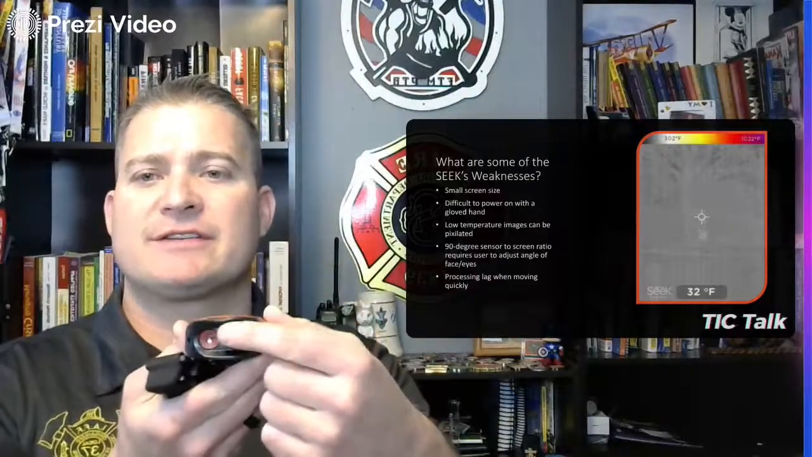The biggest downfall of this camera is the relationship between the screen and the sensor. So the sensor is the red one right here. It faces forward like all those screens and sensors do. However, unlike our Bullard TICs or some of the other ones, the screen and the sensor are not in the same orientation. On this one, it's at a 90 degree.